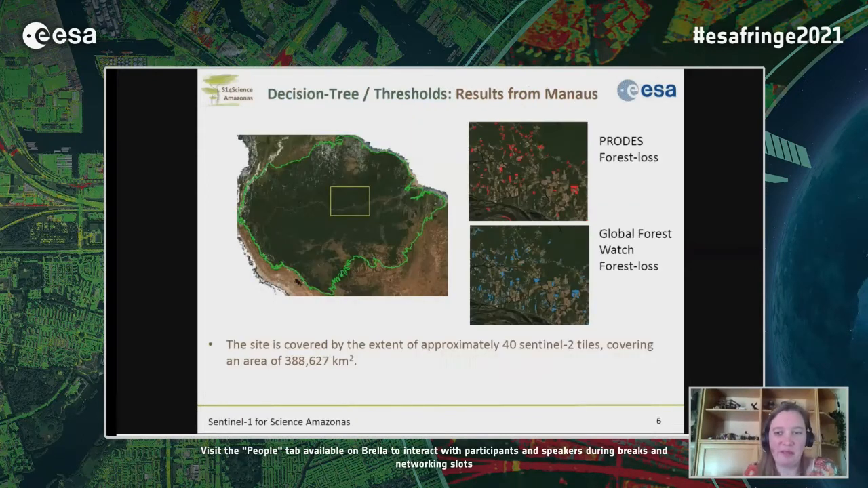Thank you. So as mentioned before, I'm going to focus on the area of Manaus, which is here in the yellow box in the Amazonas basin. We chose this area because it is covered by approximately 40 of these Sentinel-2 tiles, the tiling grid that we are using, and it covers about 400,000 square kilometers. And this area experienced a high amount of loss in the last 2 decades, so it is a very dynamic area, so a very good starting point.